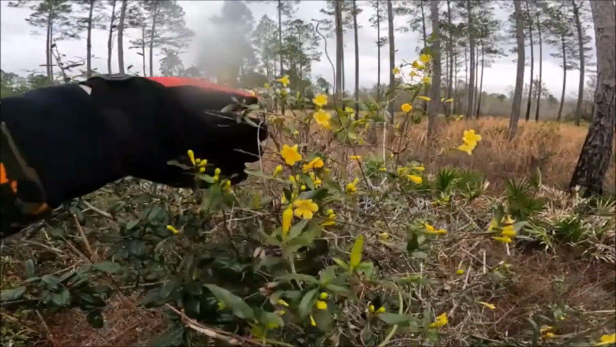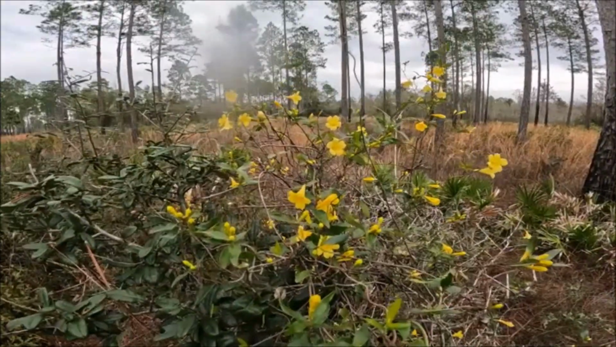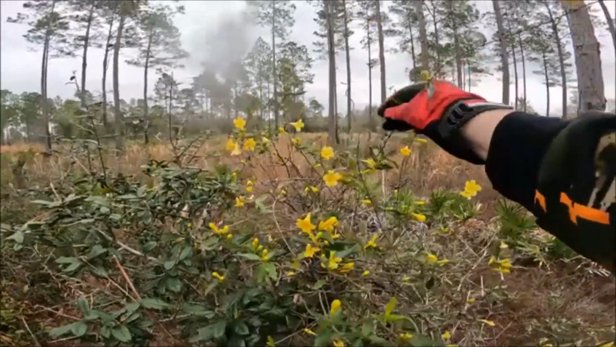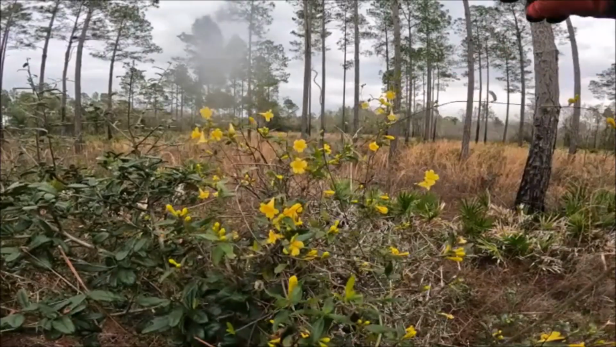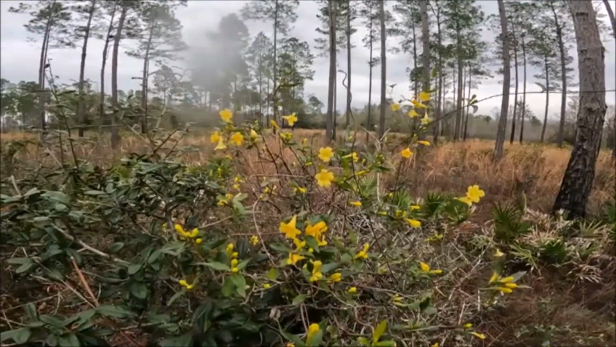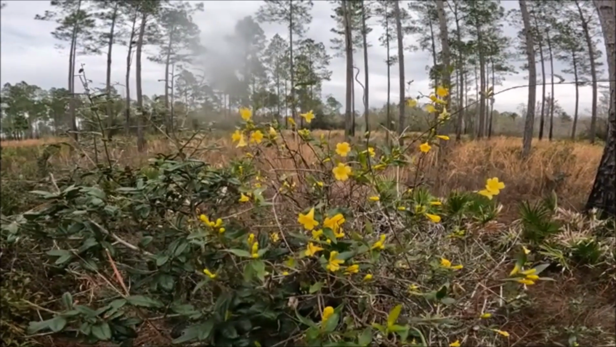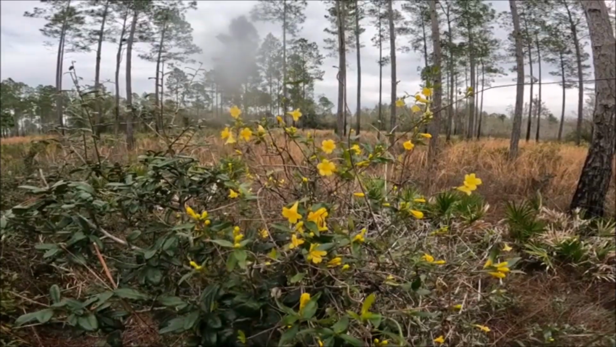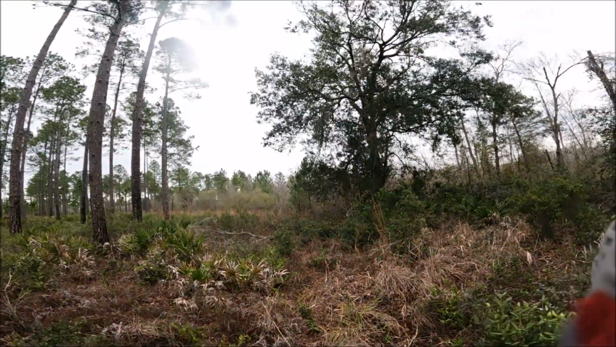It seems to be on some kind of vine that's growing on this bush, so if anybody can chime in on what it is, it could be some kind of wild honeysuckle or something. So that's awesome to see wildflowers starting to come alive out here. Early spring. Gotta love it, guys, gotta love it.